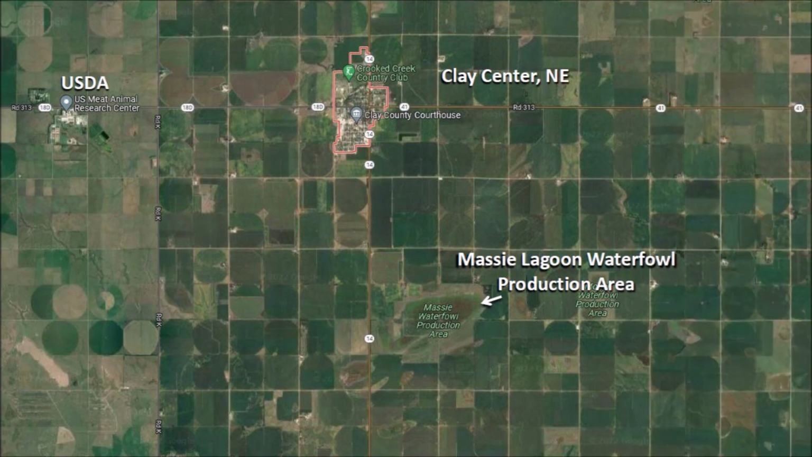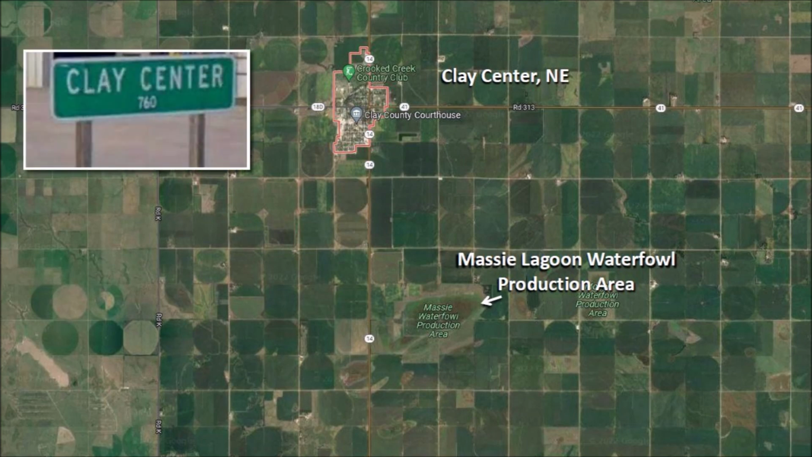The city of Clay Center is the county seat of Clay County, Nebraska, located about 4 miles north of the Massie Lagoon. The population was 760 at the 2010 census. I verified the population of 760 by looking at the sign at the entrance to the city on Highway 41.